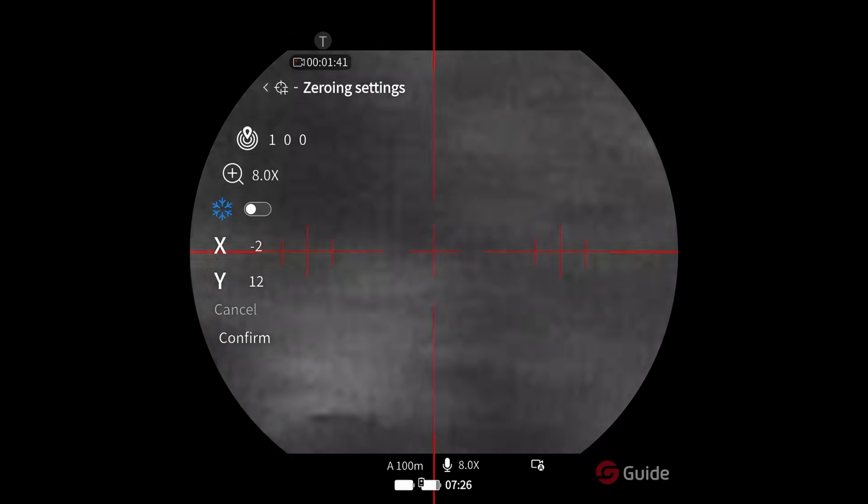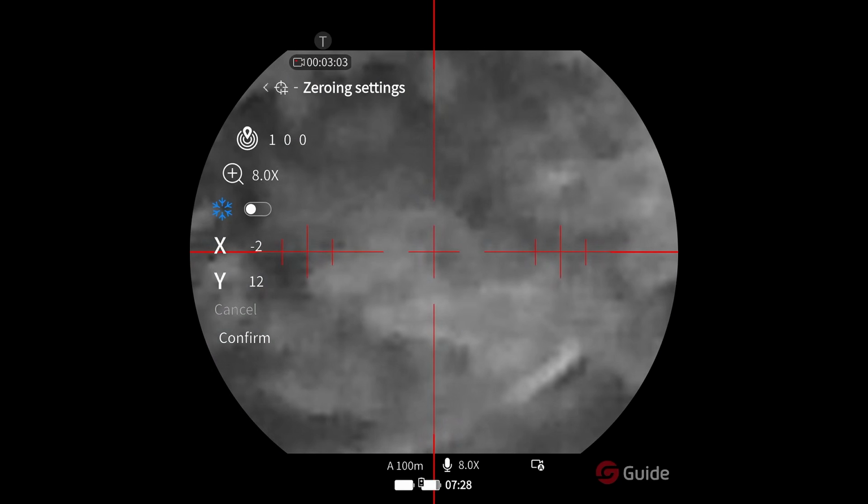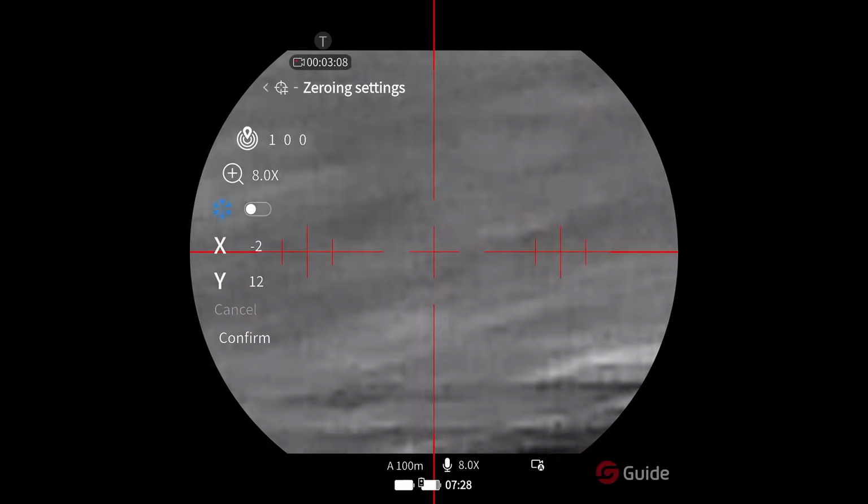Can't see where that went, so I think I might have to go and have a look. Yeah, that was on target, so I took it out another 10. I'll put 2 more through it there.